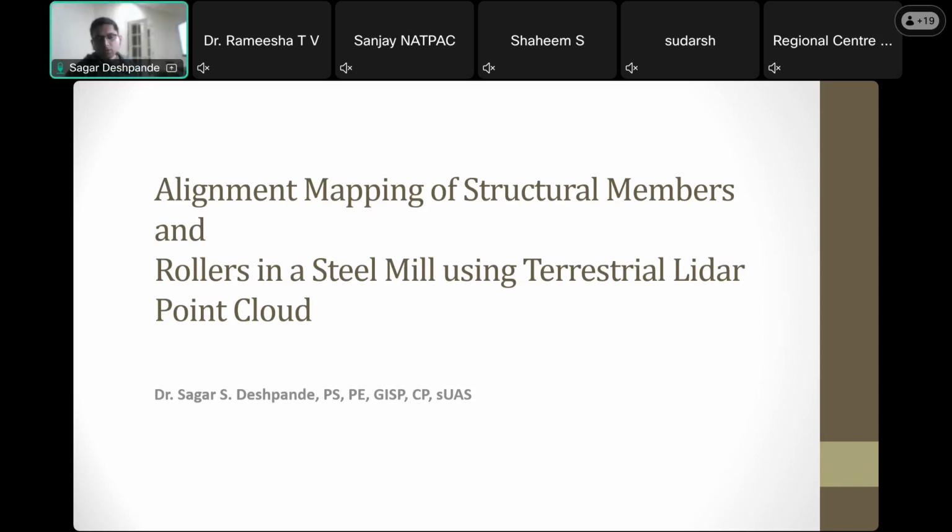So, my name is Sagar Deshpande. I am originally from Bombay, and I did my undergraduate in Bombay University, and then I was at IIT Kanpur, where I did my master's in geoinformatics. Today I'll be talking about alignment mapping of structural members and rollers in steel mill using terrestrial lidar point cloud.